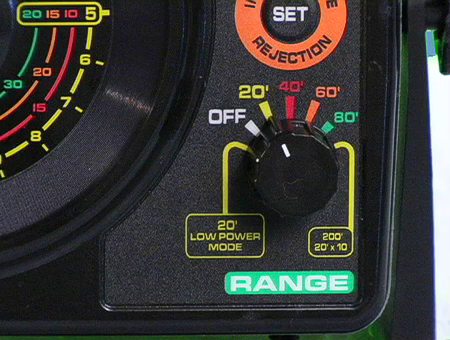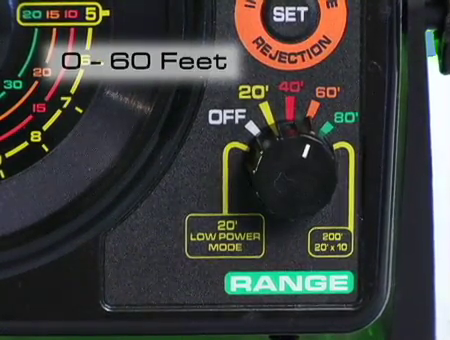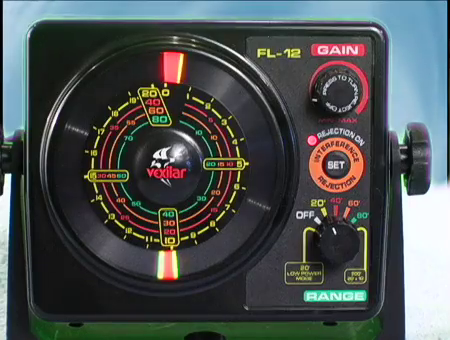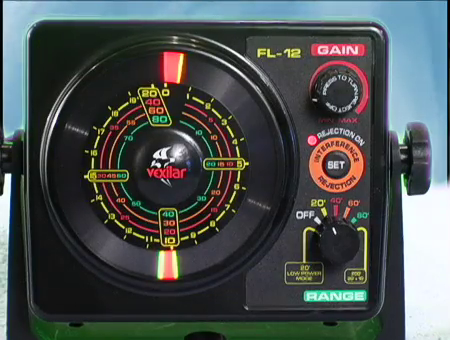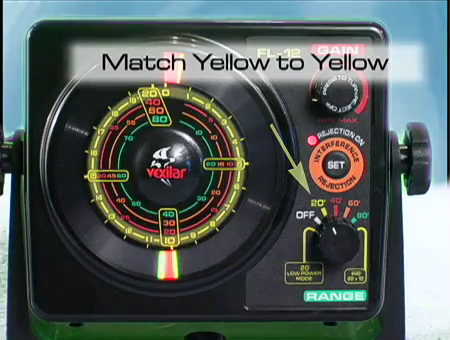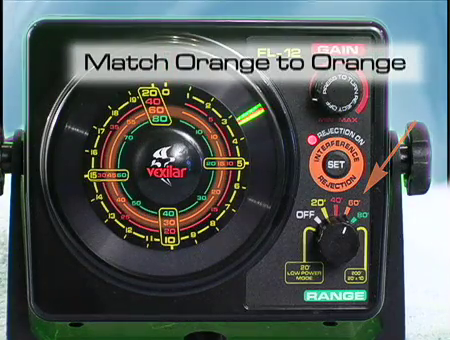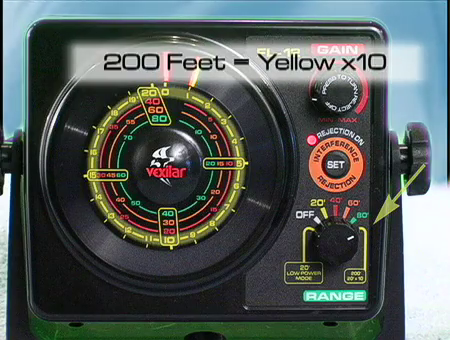The range control sets the depth that the flasher will read to. There are 5 ranges available: 0 to 20 feet, 0 to 40 feet, 0 to 60 feet, 0 to 80 feet, and 0 to 200 feet. To determine the depth, simply match the color that the range knob is set to the corresponding color scale on the circular display. For example, if the range control is set to the yellow 20-foot setting, look to the yellow ring on the display. If the range knob is set at the orange 60-foot scale, look to the orange ring on the display. To read the 200-foot scale, you must multiply the reading shown on the yellow scale by 10.